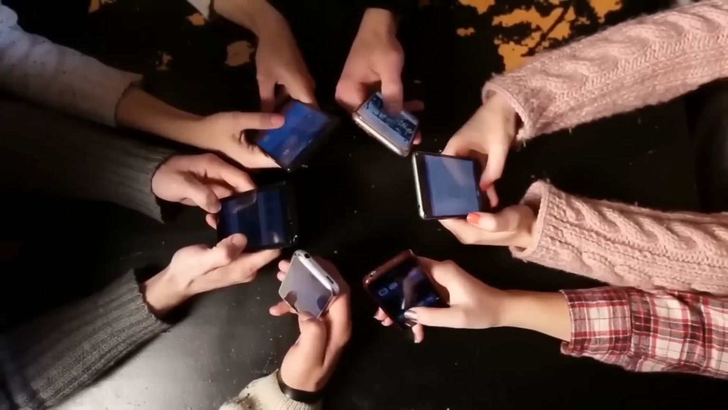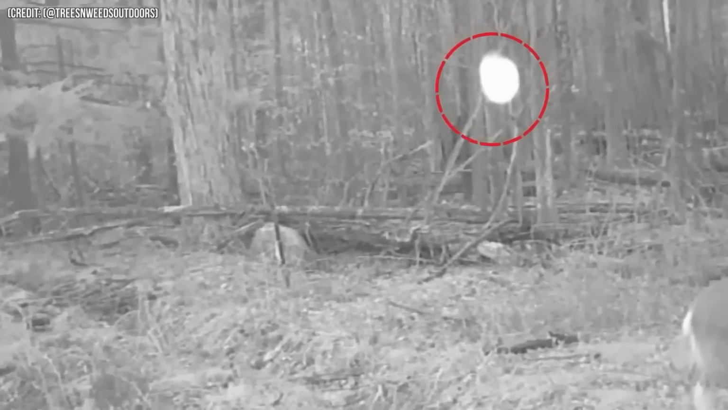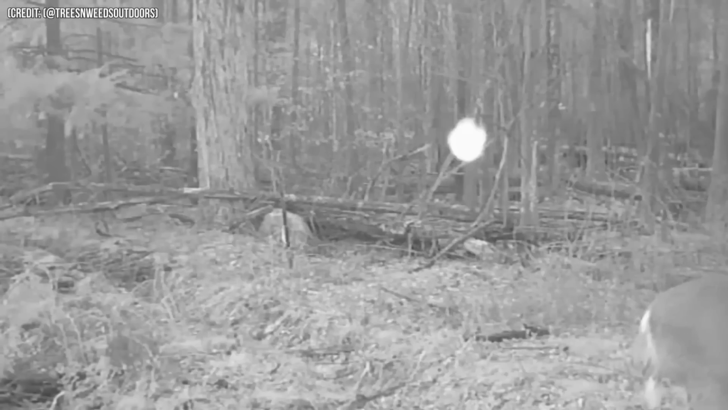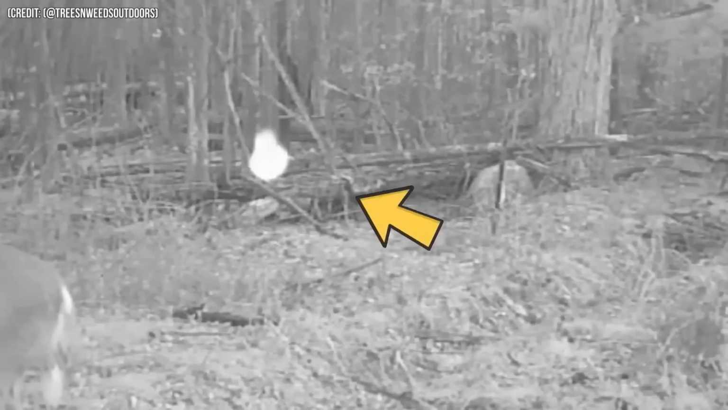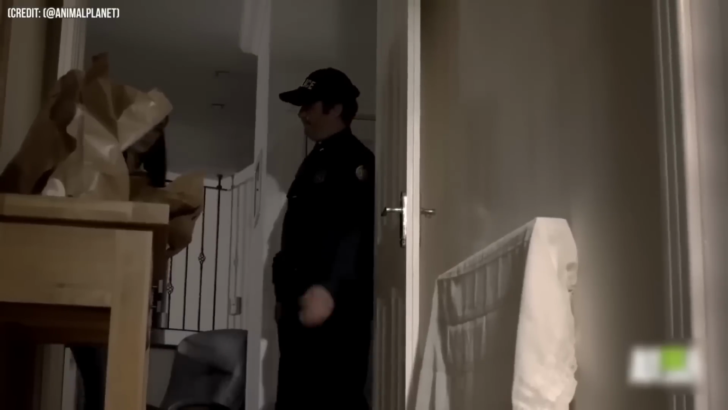Number 11. Some people think these orbs caught on trail cameras might be alien sightings or spooky floating lights, while skeptics argue they're just dust or bugs. But even after comparing and analyzing the footage, scientists are still clueless about the true cause of these floating lights. These orbs immediately grab your attention with their perfect shape and strange movements, making it hard to believe they're just bugs.